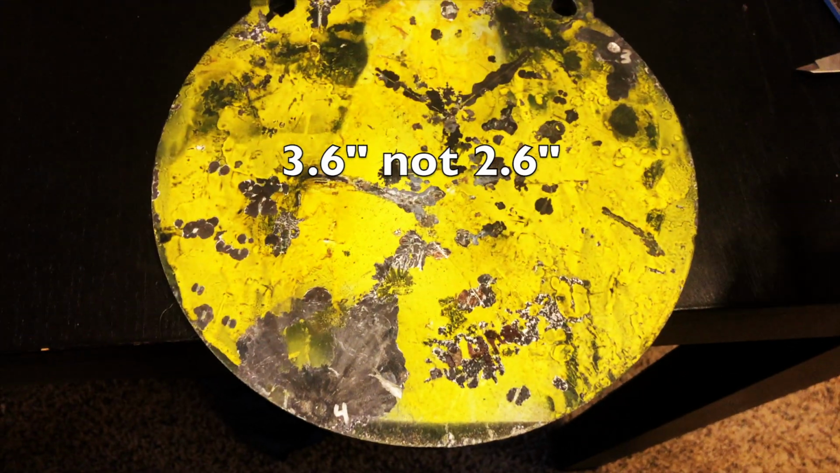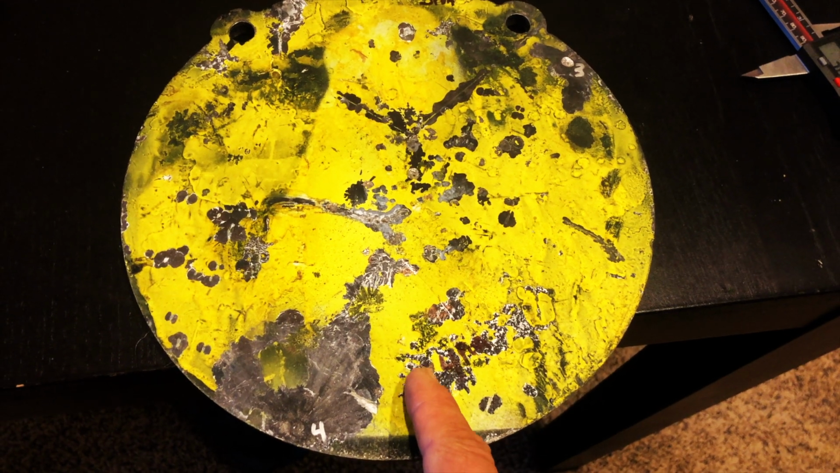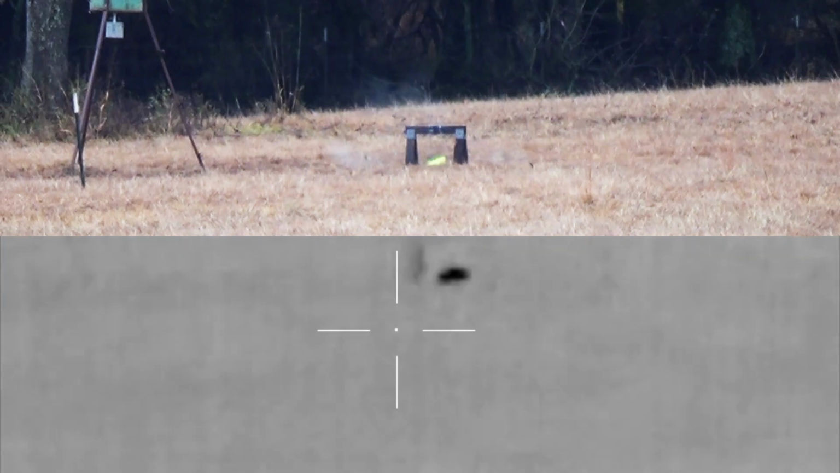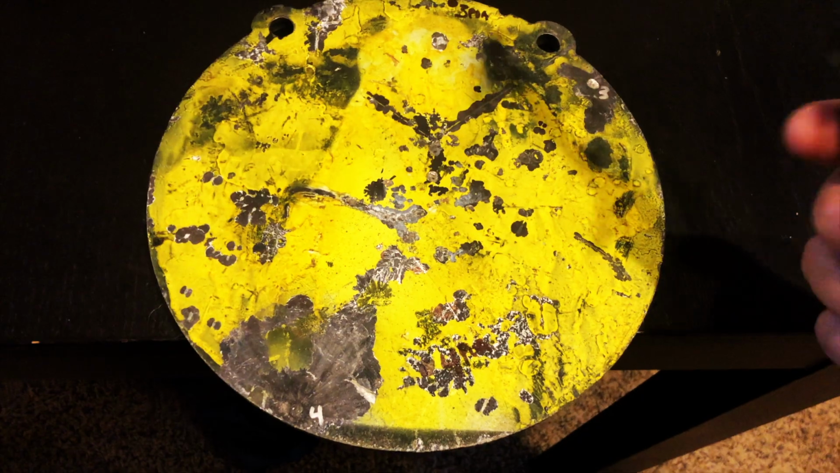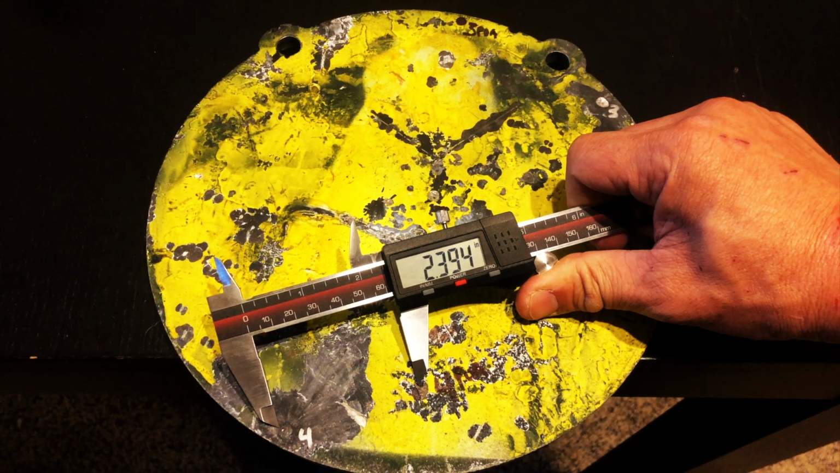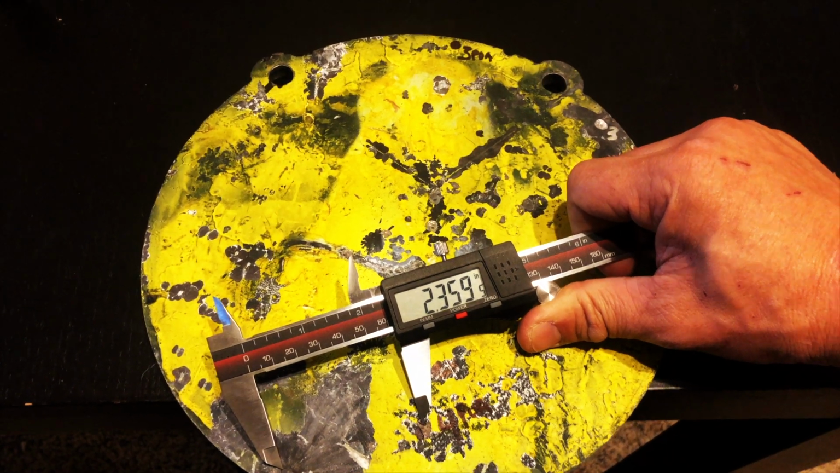And finally, my last shot, this was the point of aim, and I wasn't quite sure where I should be aiming with the Creedmoor bullet, so this is my point of aim, and the impact was here, right there at about 2.3 inches.